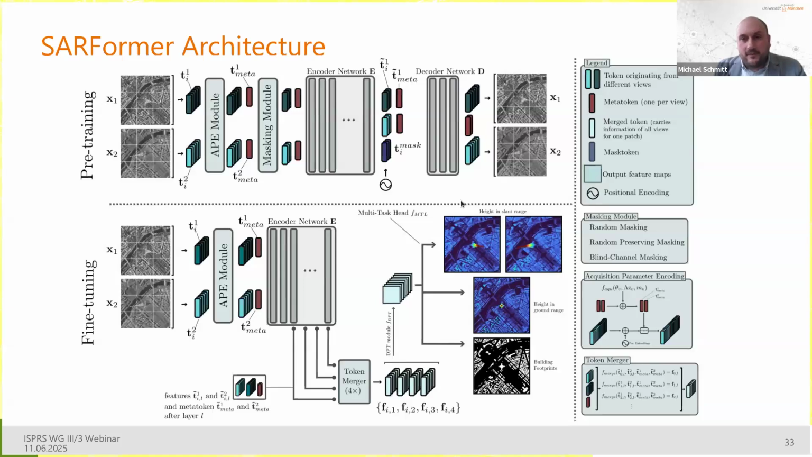I will talk about this on the next slide a bit more, but this is not happening with labels, but with the concept of self-supervision. And later, you take the weights of the vision transformer that you have trained during the pre-training stage, and you add eventually a so-called multitask head that unfolds the tokens from the encoder network into the desired end product.